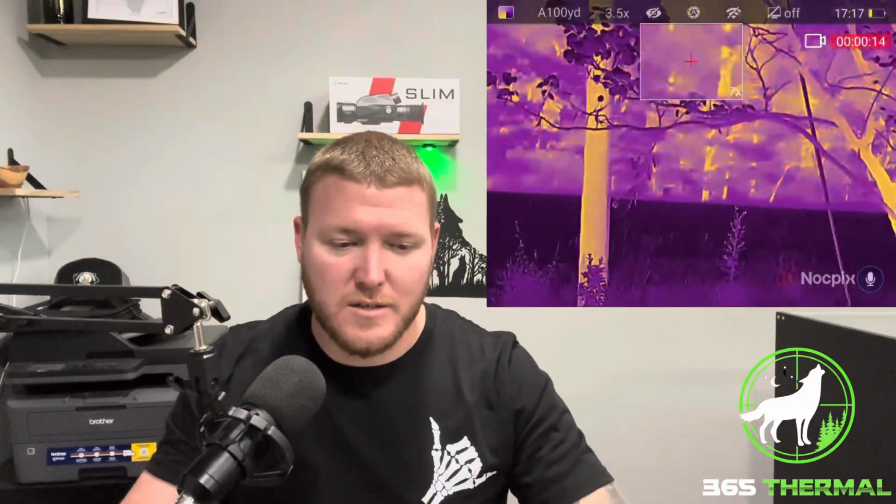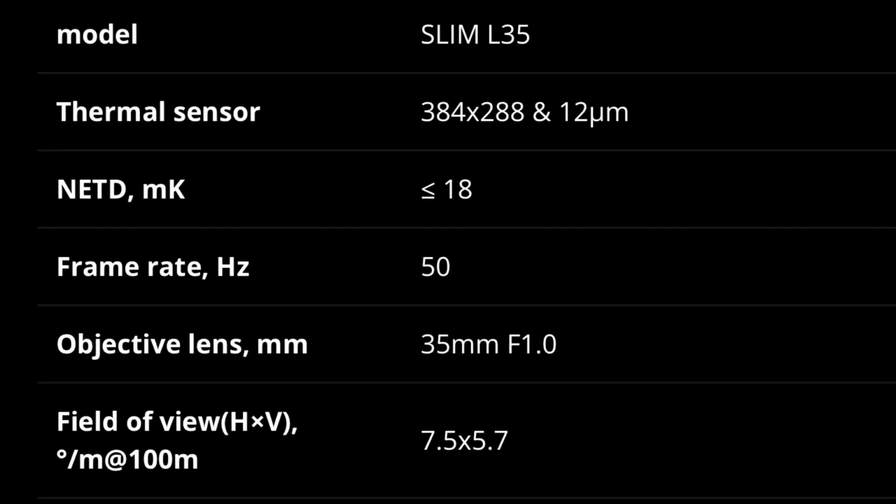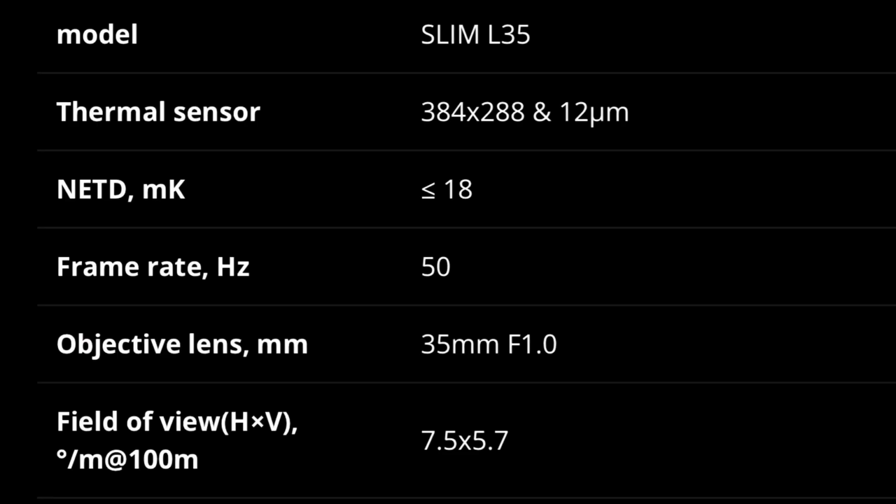Going on to the specifications. So, the Slim L35 thermal rifle scope / monocular. It has a 384 by 288 sensor that is going to be a 12 micron and sub 18 millikelvin NET. It does have a 50 hertz frame rate, 35 millimeter objective lens.